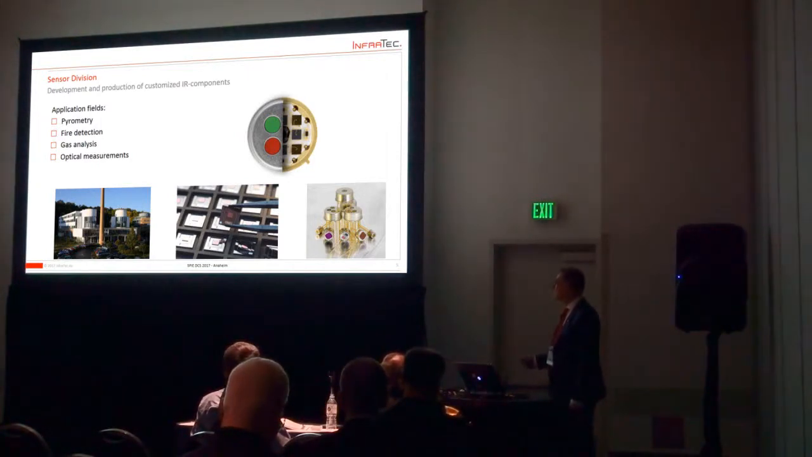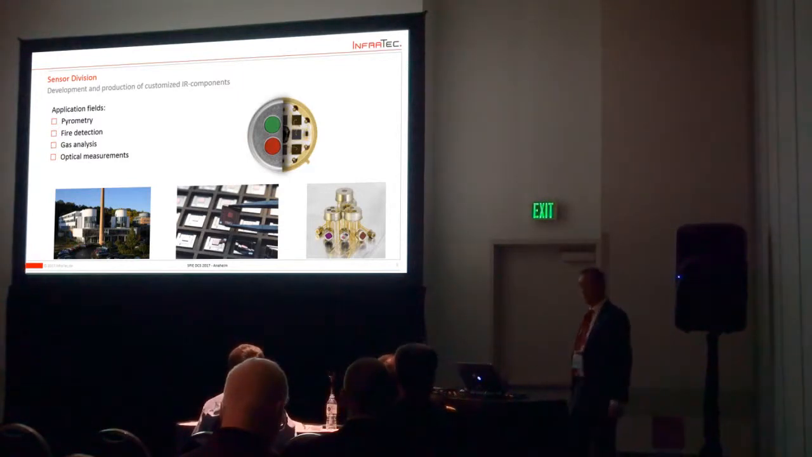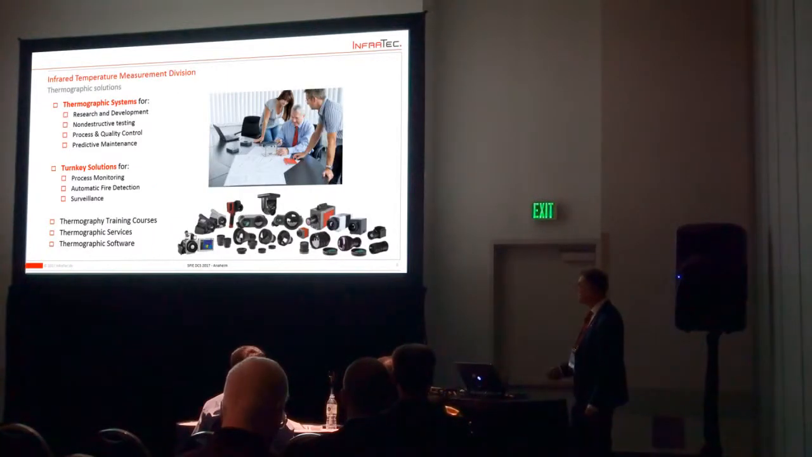The sensor division is doing small, very complex sensors, which are all based on optical sensing, so for pyrometry, for fire detection, for gas analysis, for every surgery you're going in with all the apparatus which are controlling your oxygen contents and CO2 contents. Mostly our detectors are in there. And also for optical measurements in general. We are producing and developing them here. We have clean rooms, everything is done in Dresden.